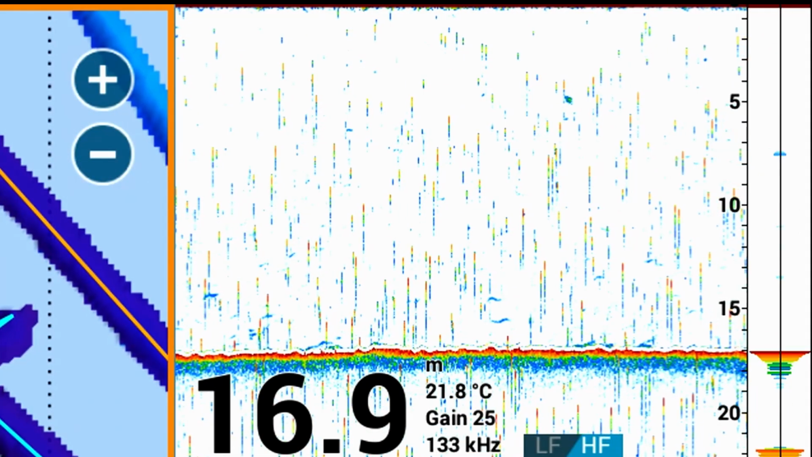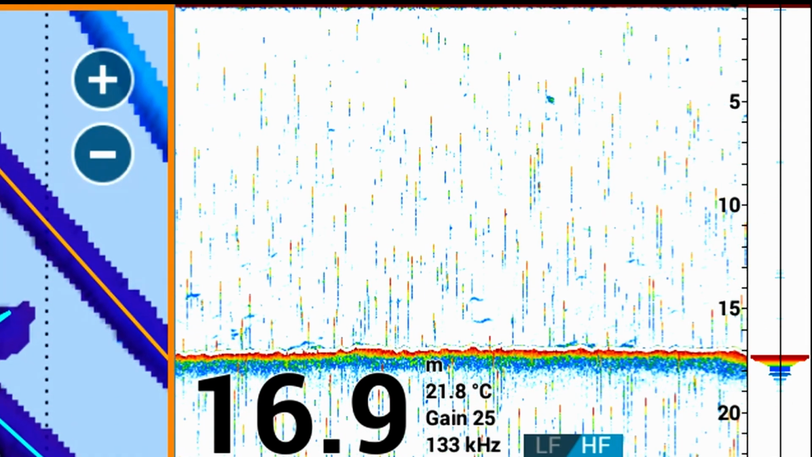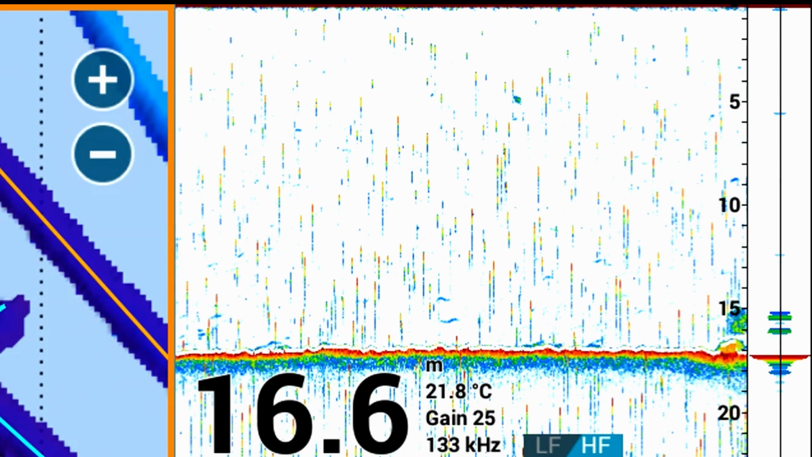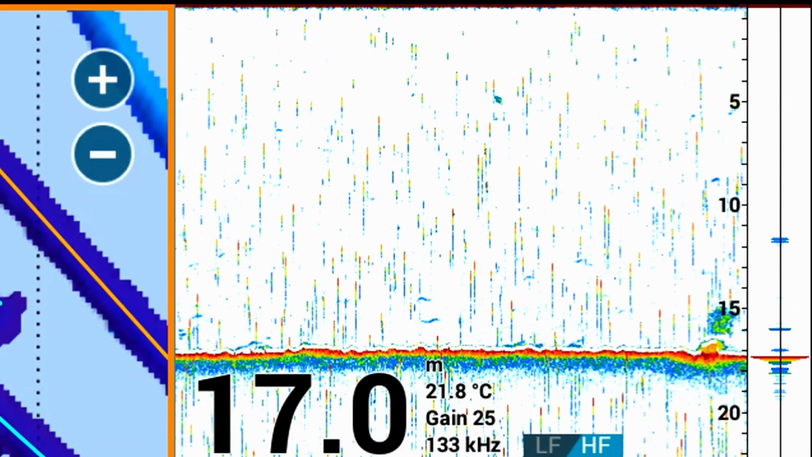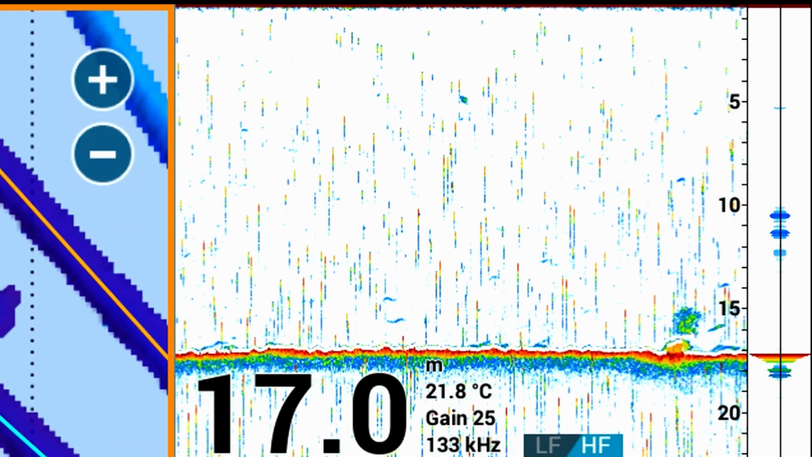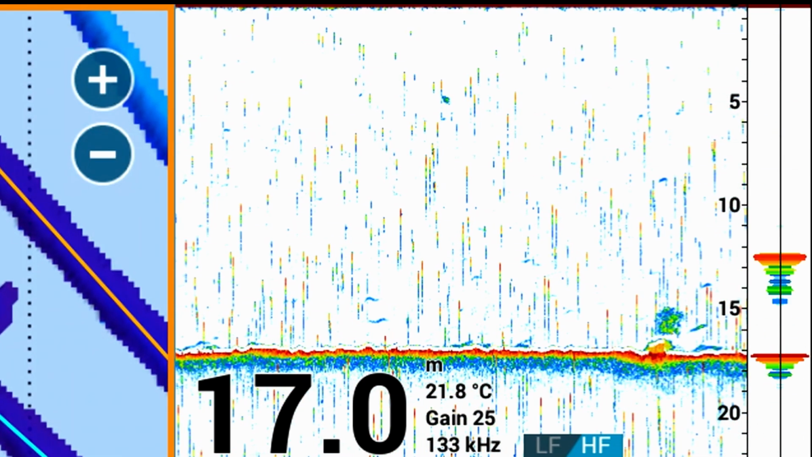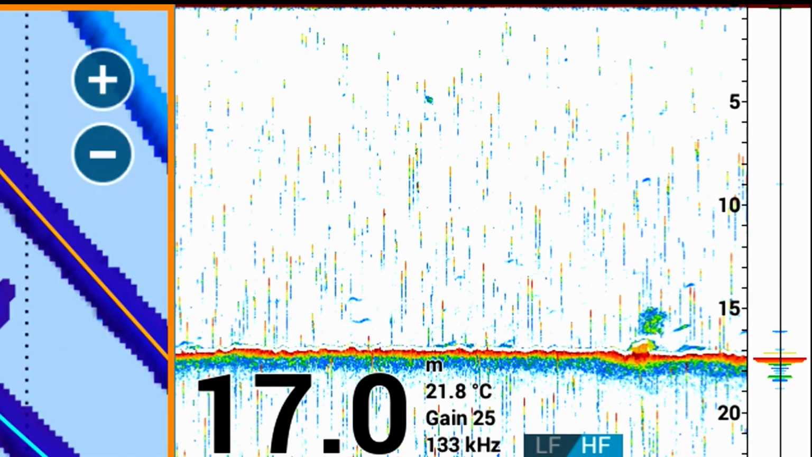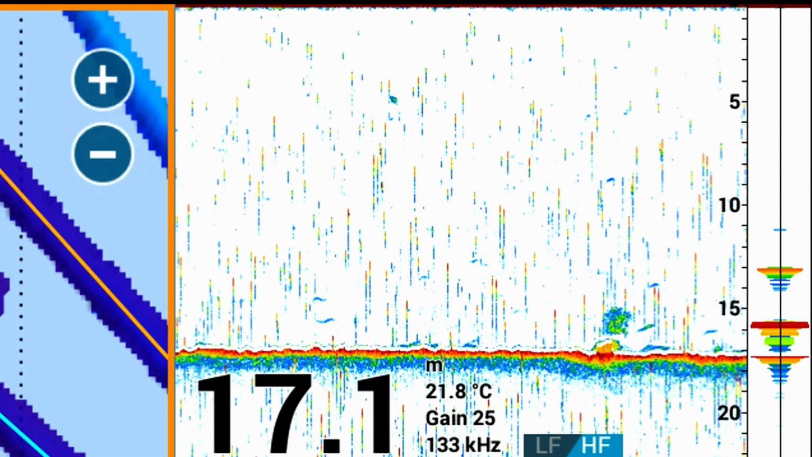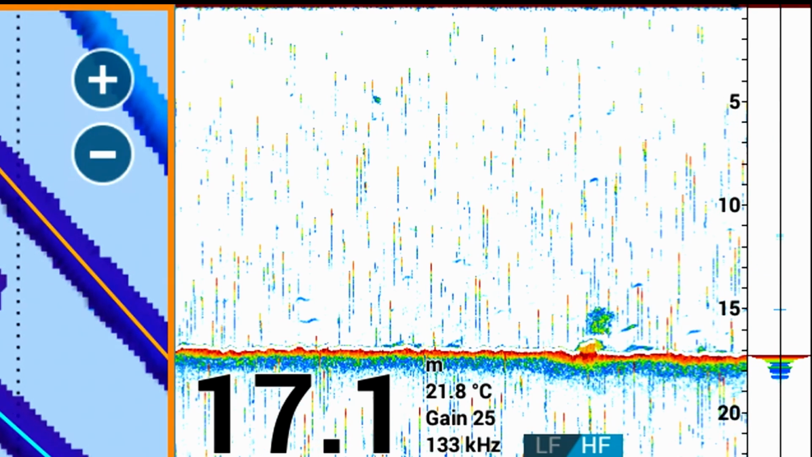In this section of video, I'm going over a random section of Moreton Bay using the high frequency element of the TM265LH transducer displayed on the Furuno TZ3 screen. The main purpose is to show you the thickness of the bottom line, which is red in the case of the palette that I've chosen to use, on both the high frequency and the low frequency settings.